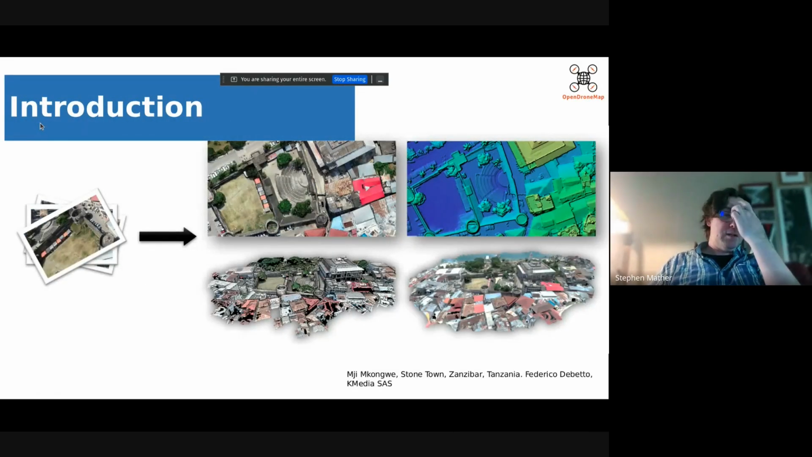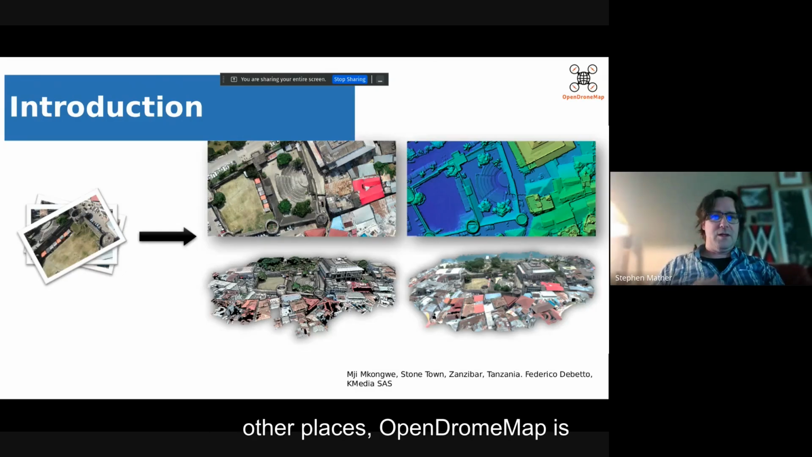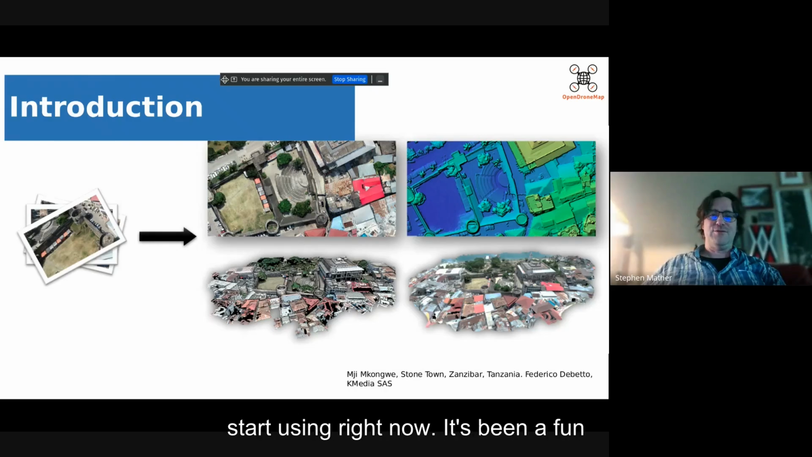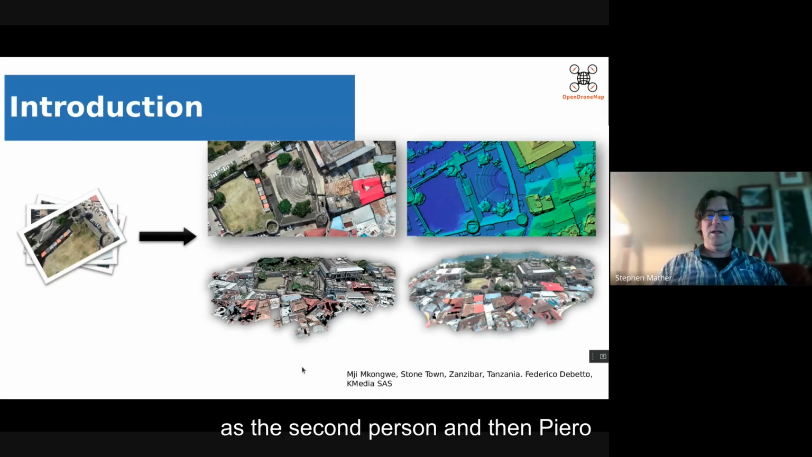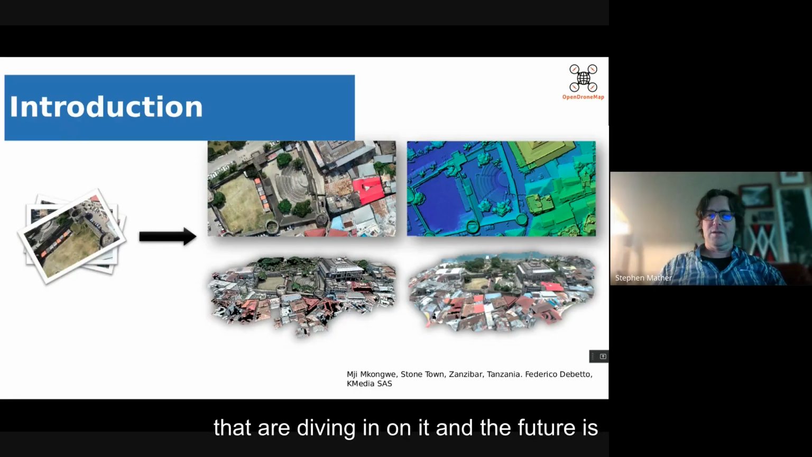By way of background, OpenDroneMap is a photogrammetry tool that you can download and start using right now. It's been a fun project. I was the original coder on the project. DK Benjamin stepped in as the second person, and then Pierre Toffanin maintained it for a number of years and has recently departed the project. And we've got a whole team now that are diving in on it, and the future is bright.